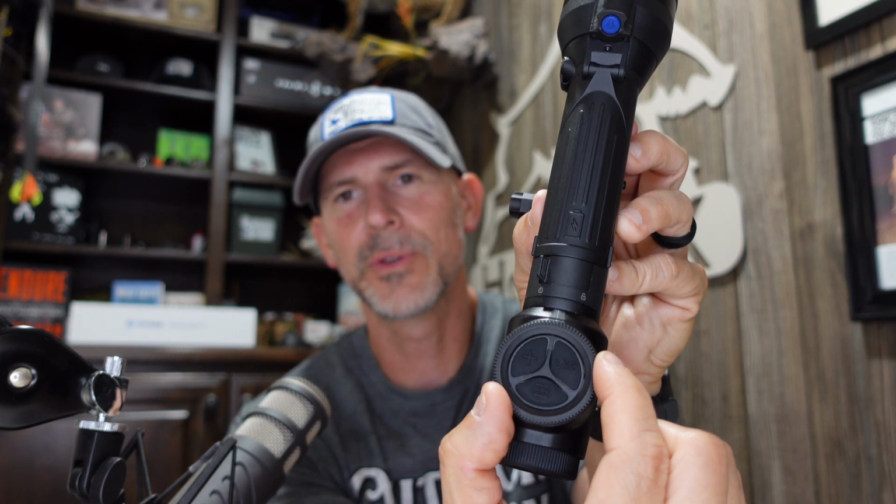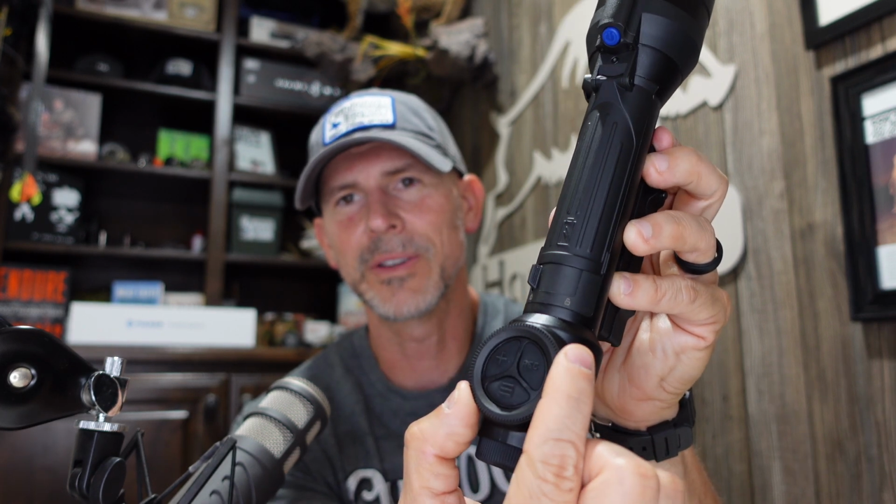There's a lot of ingenuity and design in this optic. You have your buttons right here on top. This is what I would consider an ambidextrous style scope. You've got your buttons here on top, magnification, recording, all the ones you're going to use at night when you can't see very well. But it also has this turn dial. I hope the camera's focusing. This turn dial is what you use to navigate through the main menu. It's a really cool design. There's really nothing like it on the market right now. And that's a great thing about Pulsar. You're going to get a lot of ingenuity when it comes to the design of their optics.